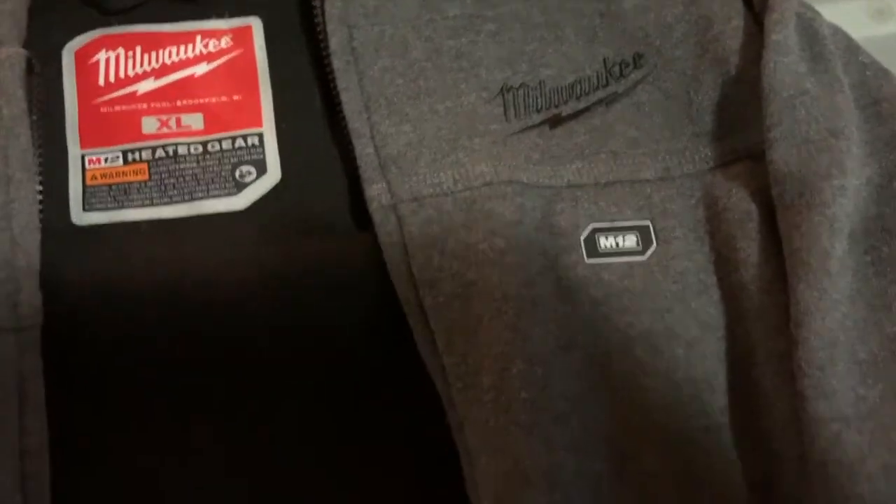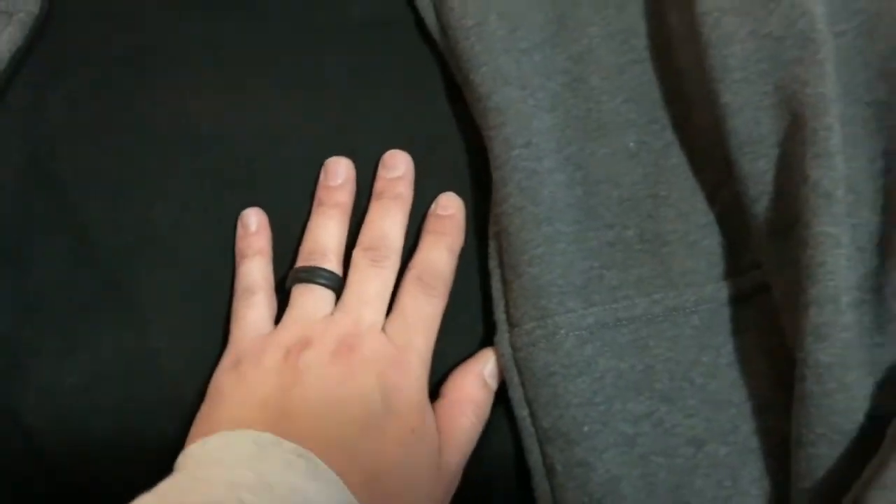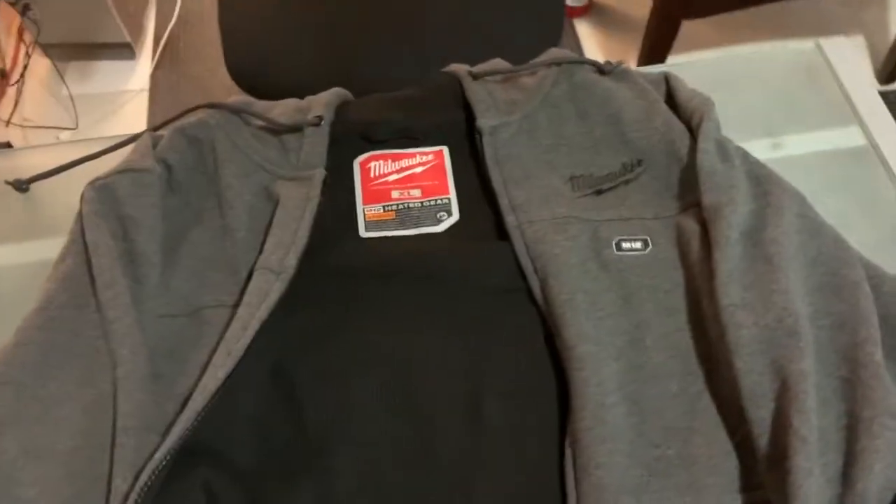So we're just gonna let the sweater cool down. It's off because I want to check this thing out from zero, and so far it seems like it's cooling off. It cools down rather quick. So let's set up the infrared camera and we'll see what we're working with. I turned off the bulk of the lights so that we can get a better image on the infrared camera. So let's go ahead and turn this guy on.